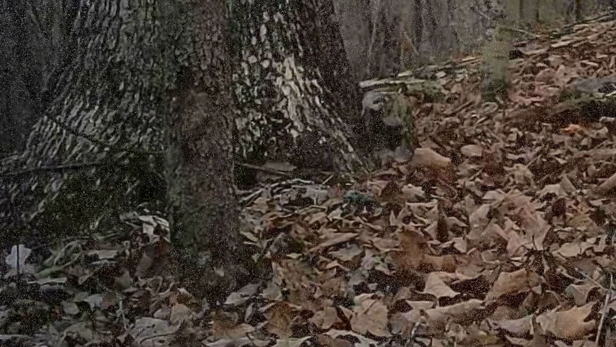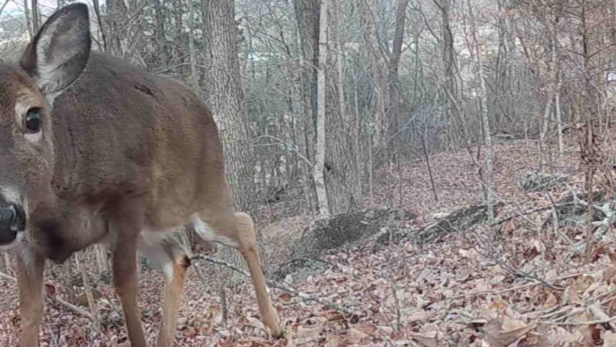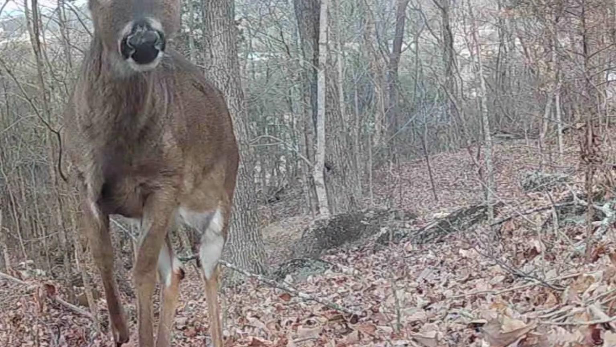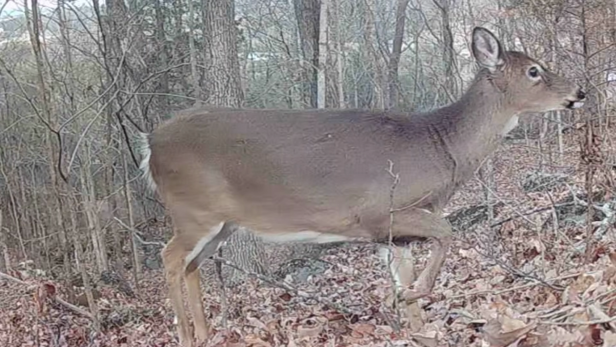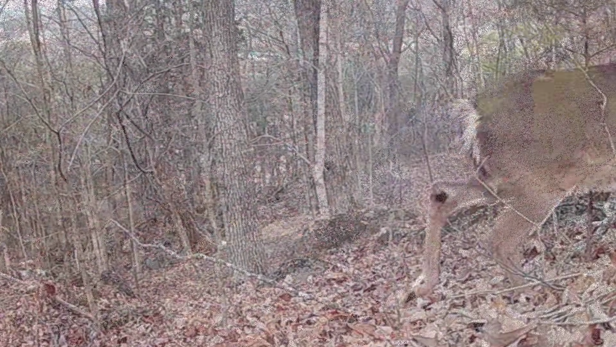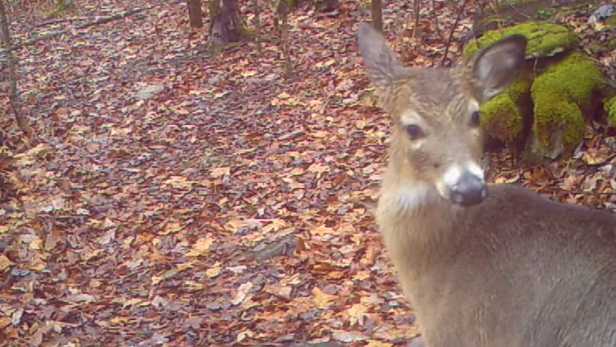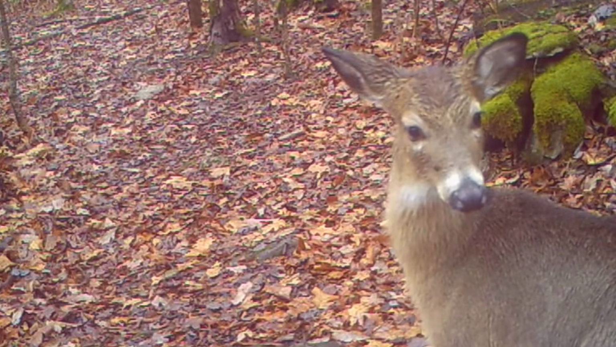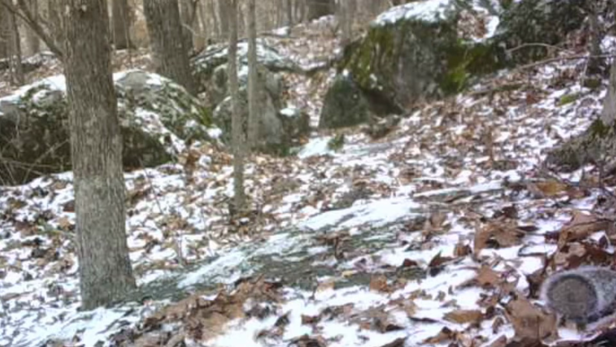But the deer, they just go about their business. Another day unfolds here on the ridge. The camera made that one nervous. Of course, they're always nervous. Something strange going on there, watching and looking. But it's time for the little squirrels. Now, they don't like this cold weather. Not this snow.